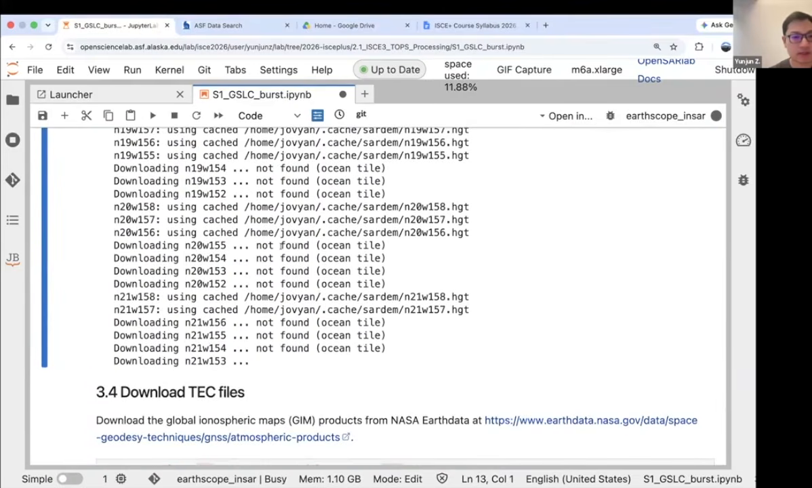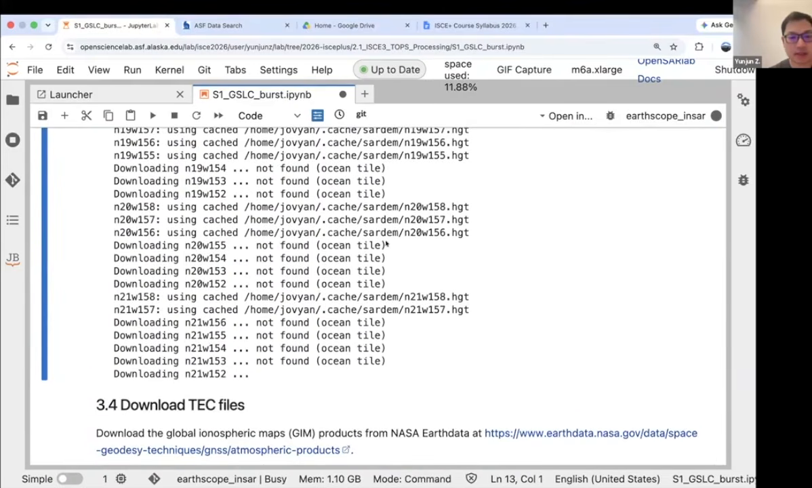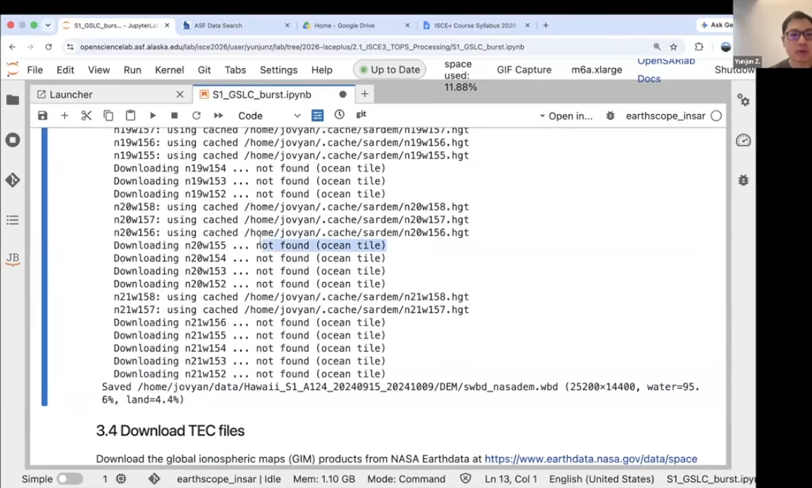This part is for the ocean. There are no valid SRTM data products, so it's not found, and that part will be set to 0 or 1 automatically by the software, depending on what you specify for the water body. So you don't need to worry. This is normal.